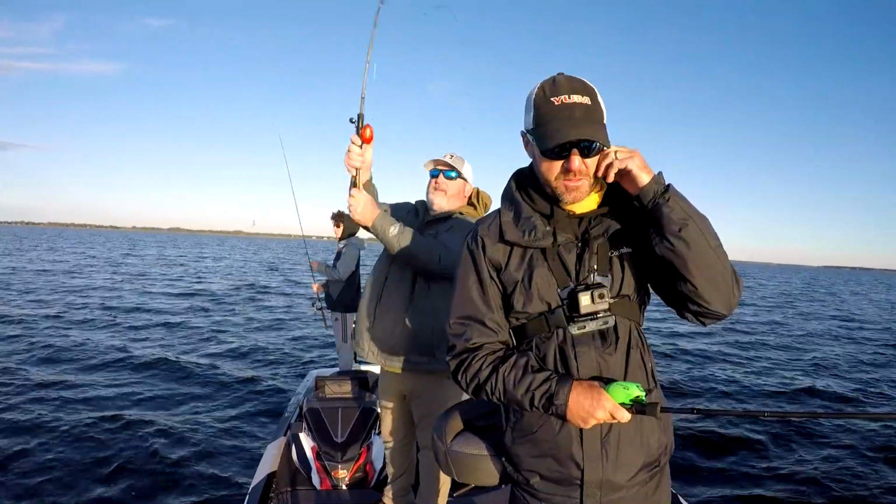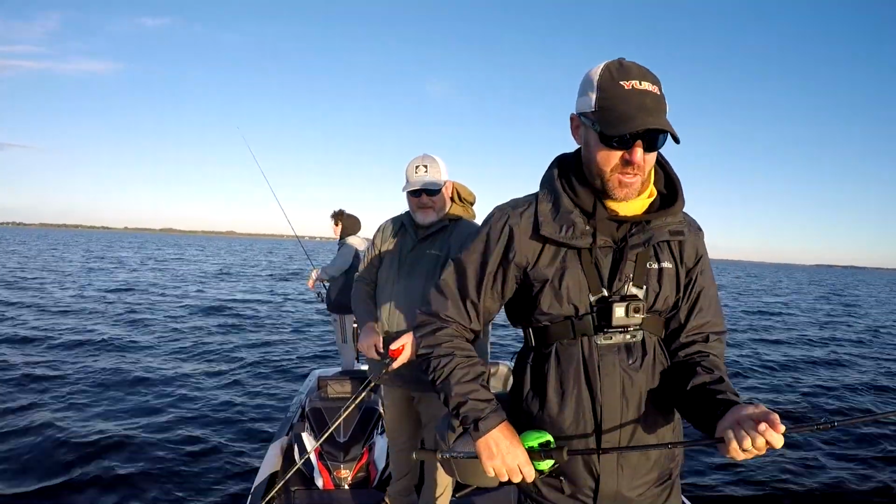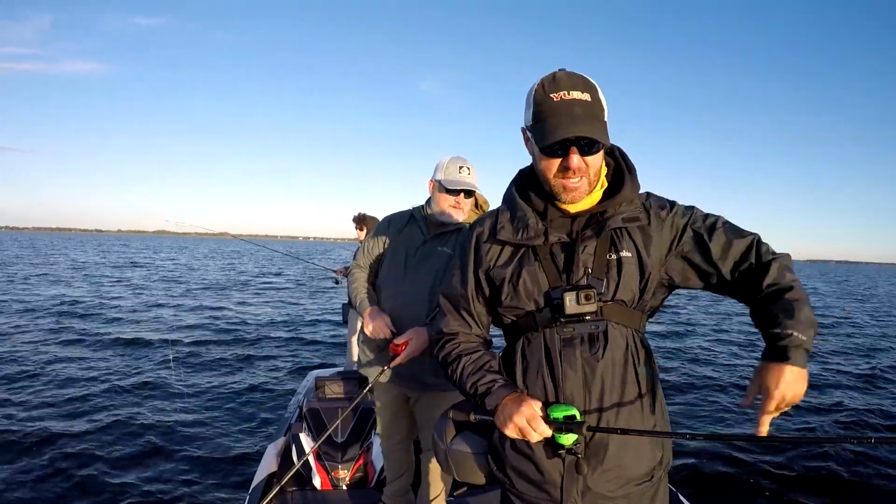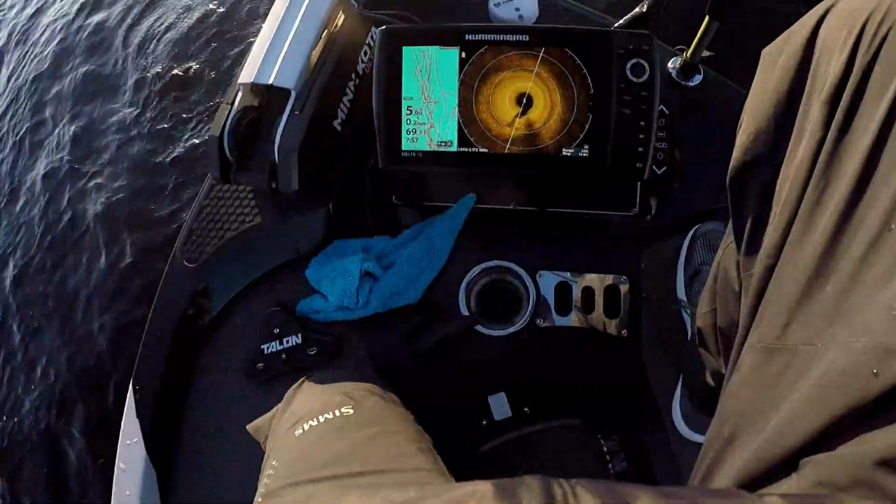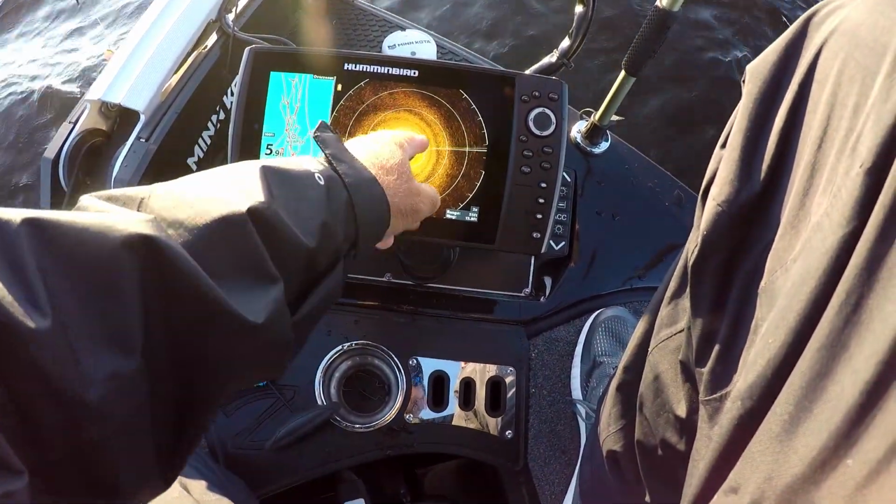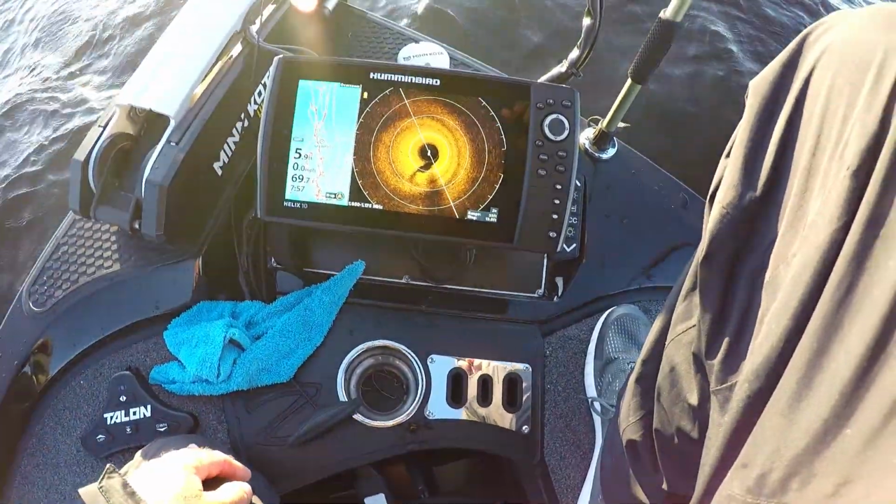He's throwing a lipless. I said, "Oh look, there's a school of fish right there. They look smaller." And as I'm watching these fish swim around, my line takes off and he hooks one, and then the fish disappears. See, there's some shadows right there. When I hooked this fish and he hooked that fish, they were right here, and we hooked them simultaneously.